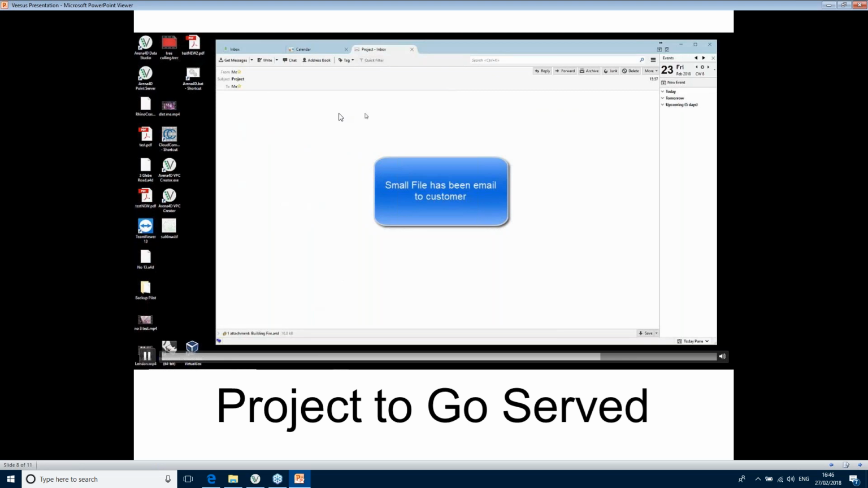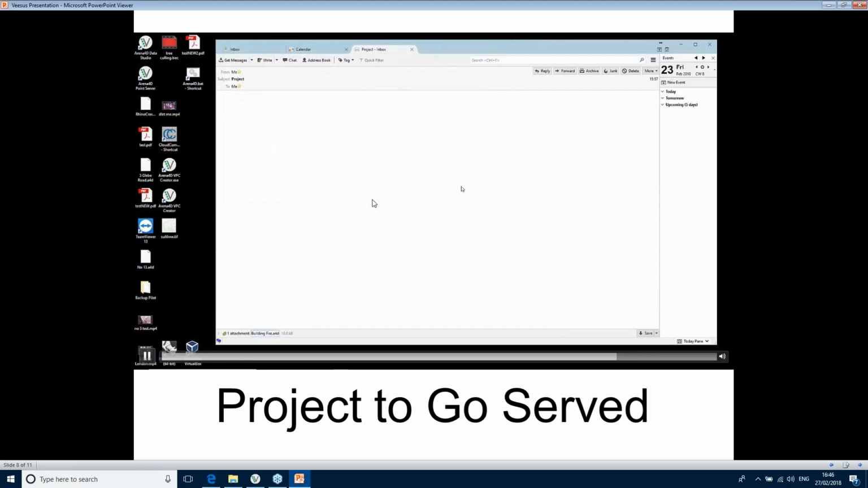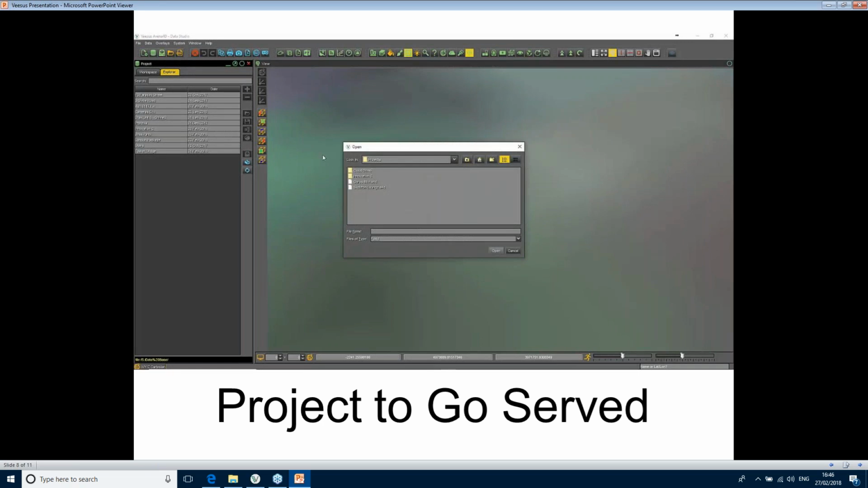So he's going to his email, he's emailing that small file, A4D there, to somebody, so probably himself, and then the person who's emailed to can then load that project to go, and it then links to the server, and it allows you to view that PointCloud data in exactly the same way as the guy who made the project in the first place, and without having to shift all the PointCloud data across the internet or via a disk or some kind of thumb drive.